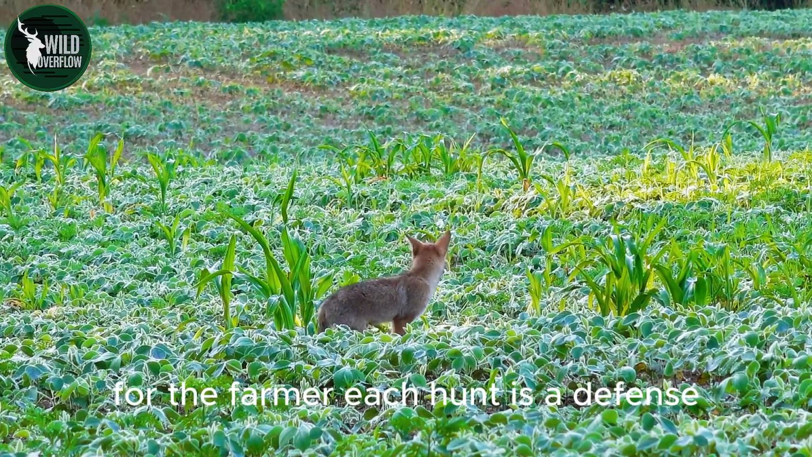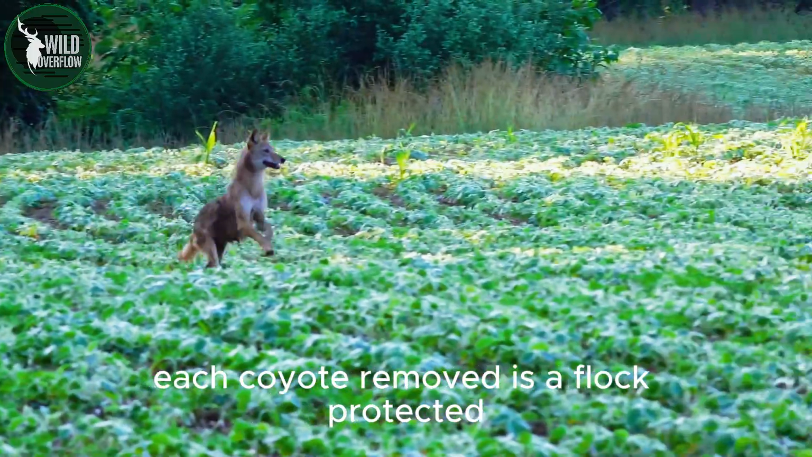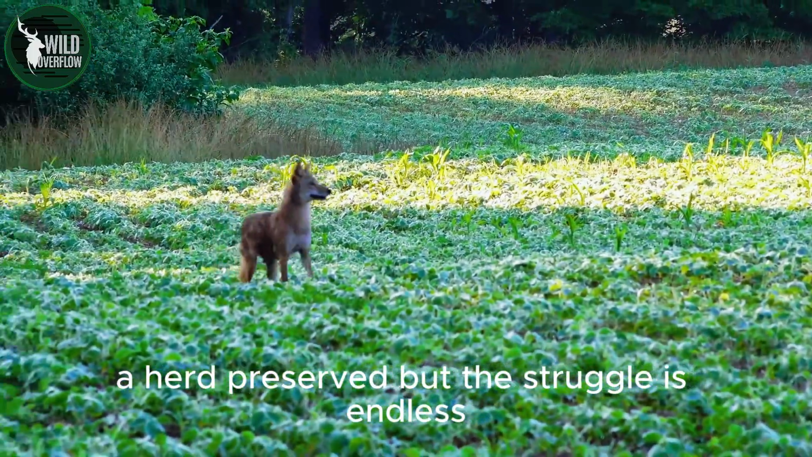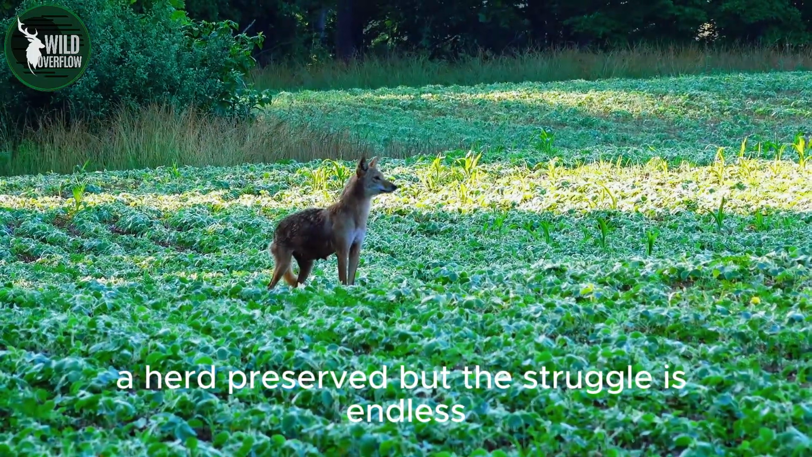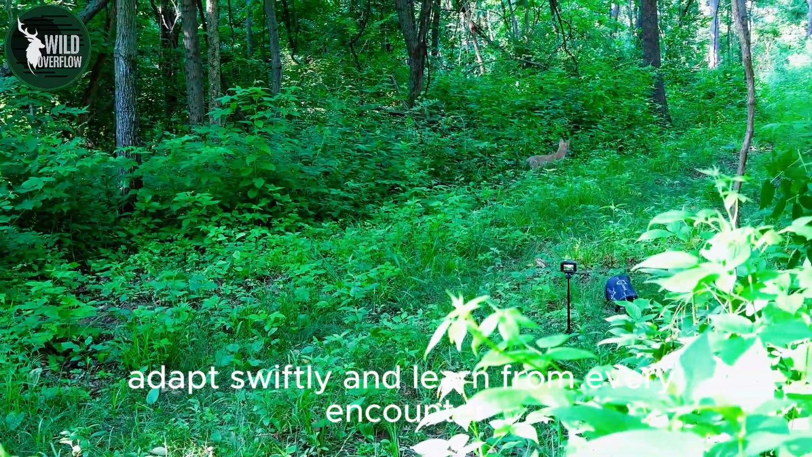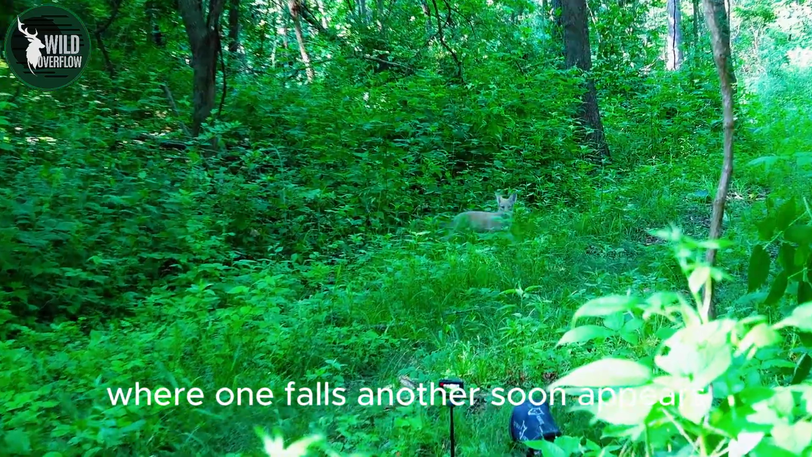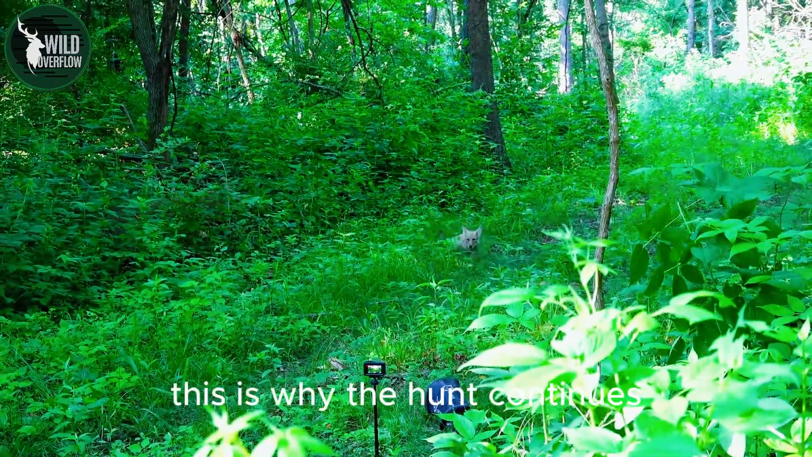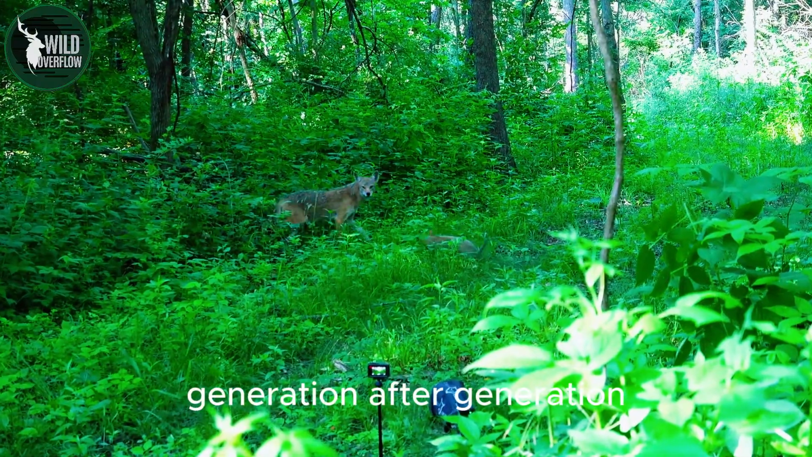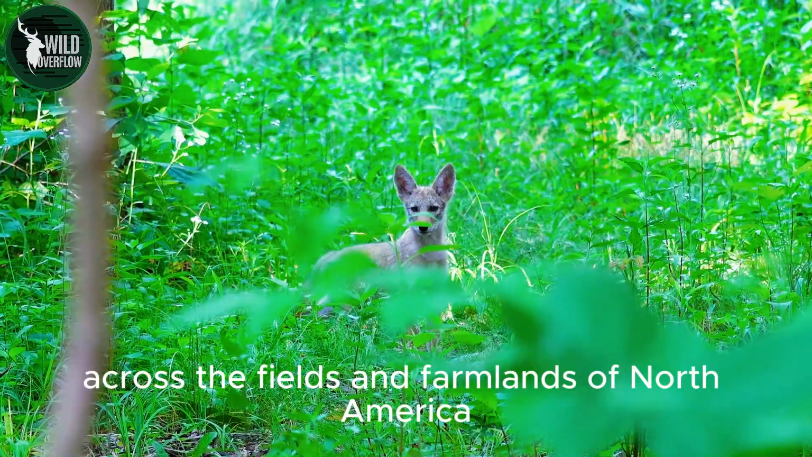For the farmer, each hunt is a defense. Each coyote removed is a flock protected, a herd preserved. But the struggle is endless. Coyotes breed quickly, adapt swiftly, and learn from every encounter. Where one falls, another soon appears. This is why the hunt continues, generation after generation, across the fields and farmlands of North America.